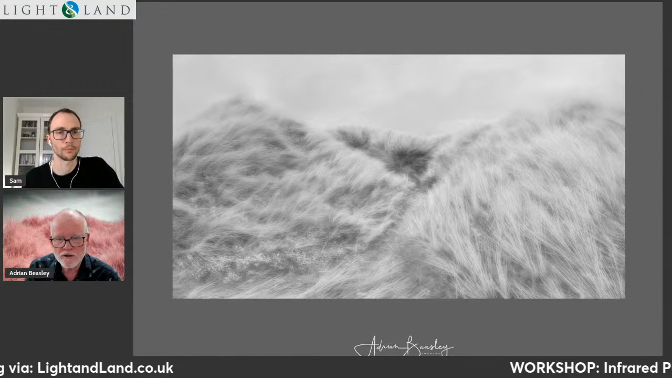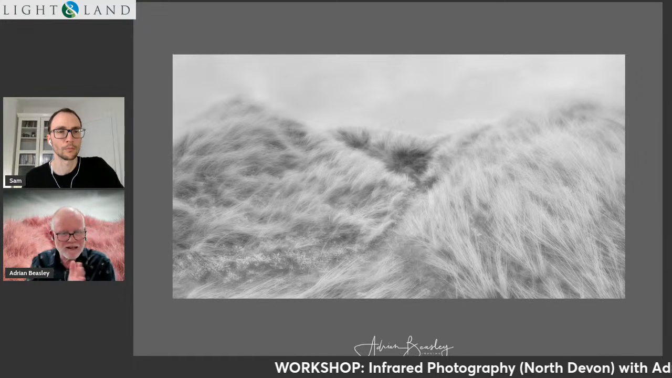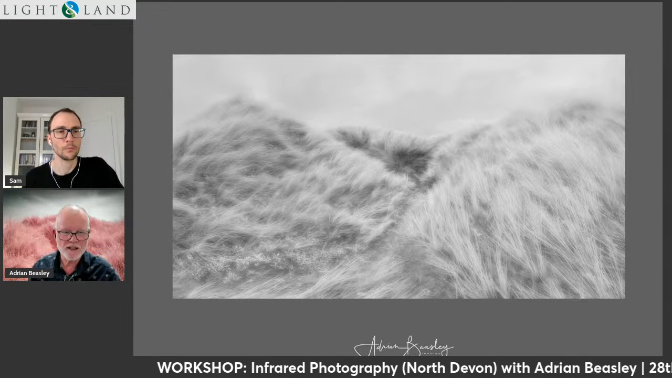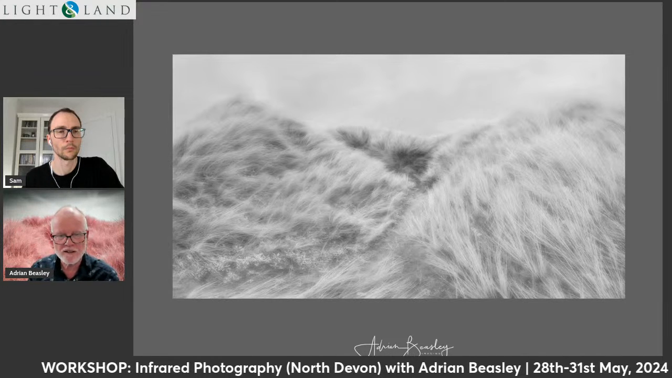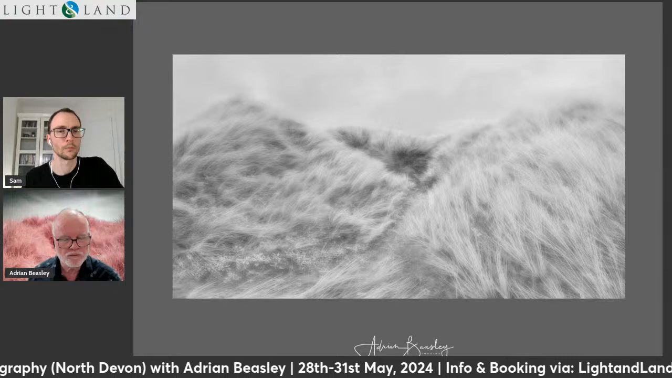Shooting in infrared, you're capturing a completely different part of the electromagnetic spectrum, beyond the visible. And the way that that's translated into color or black and white is quite different from what a preset would do.